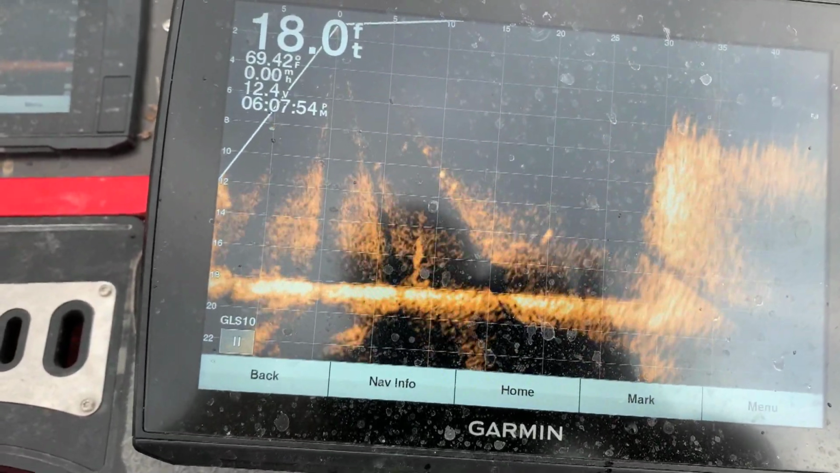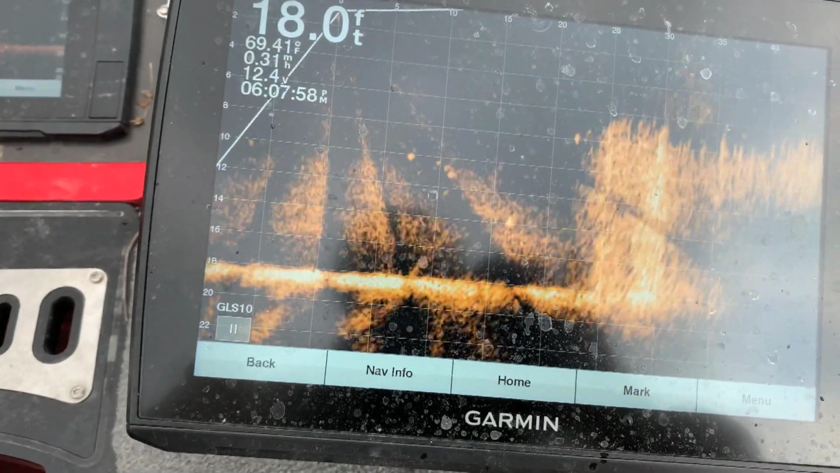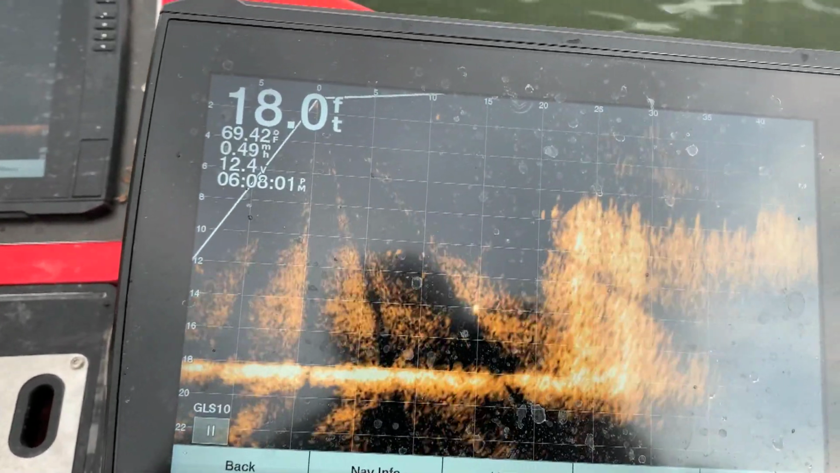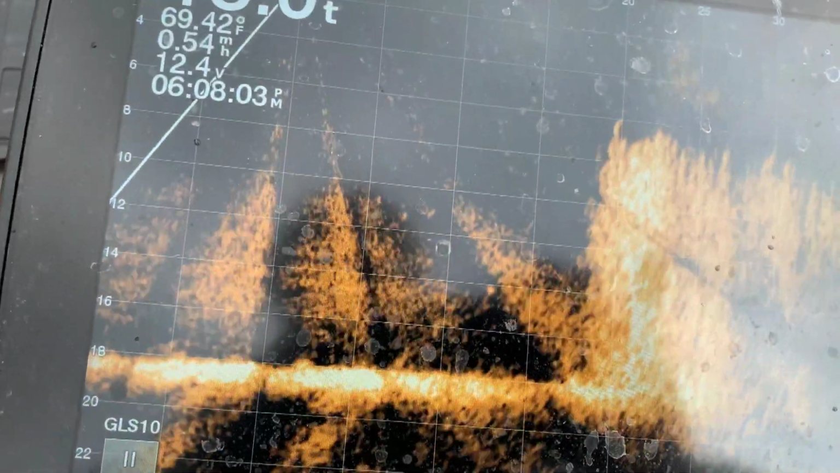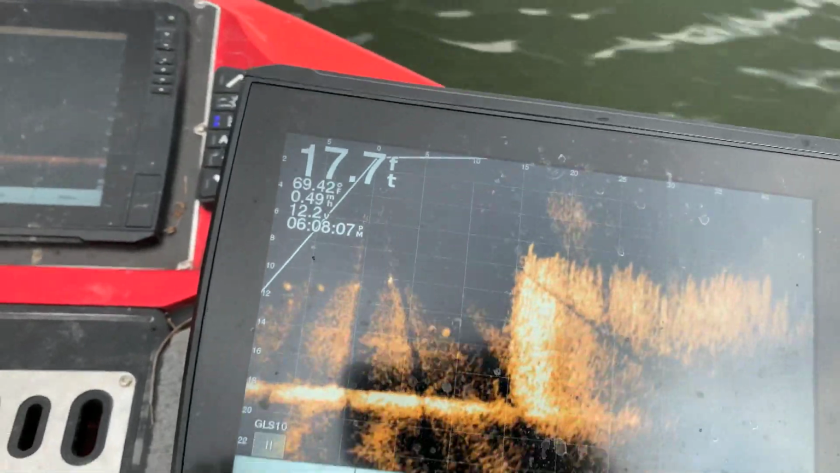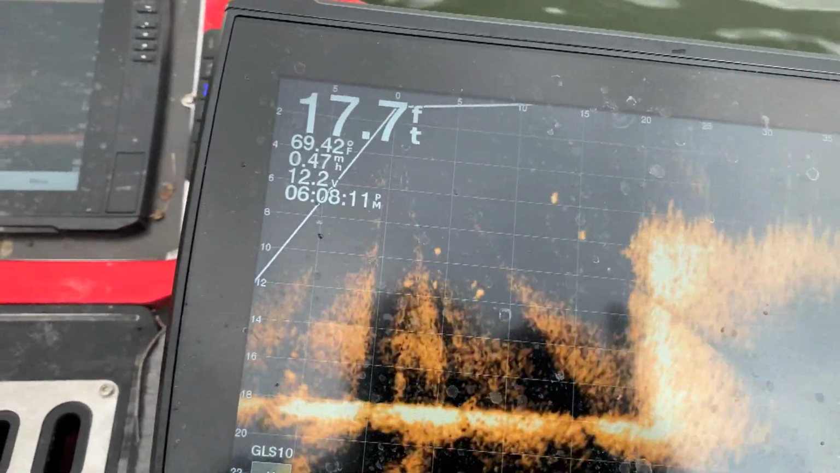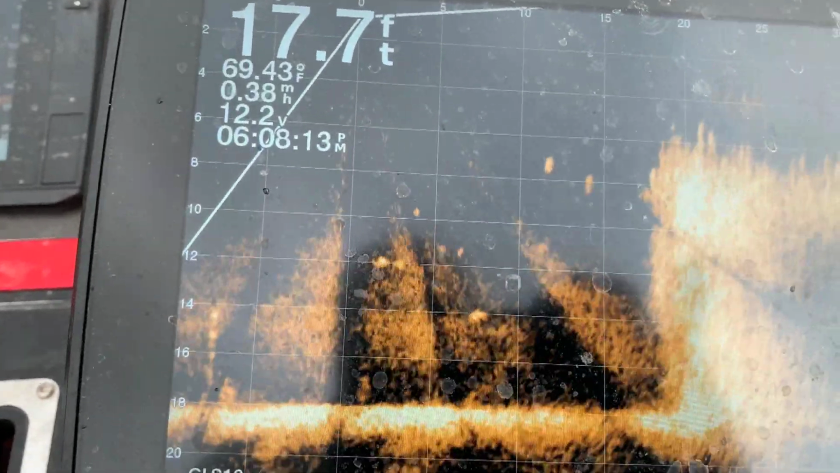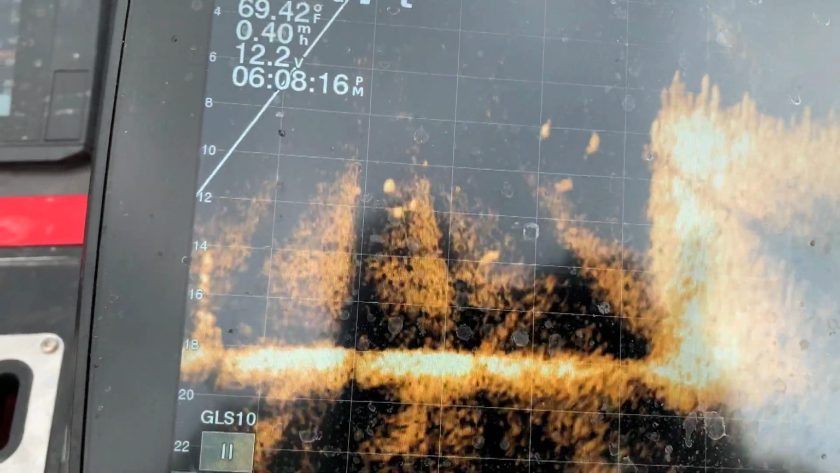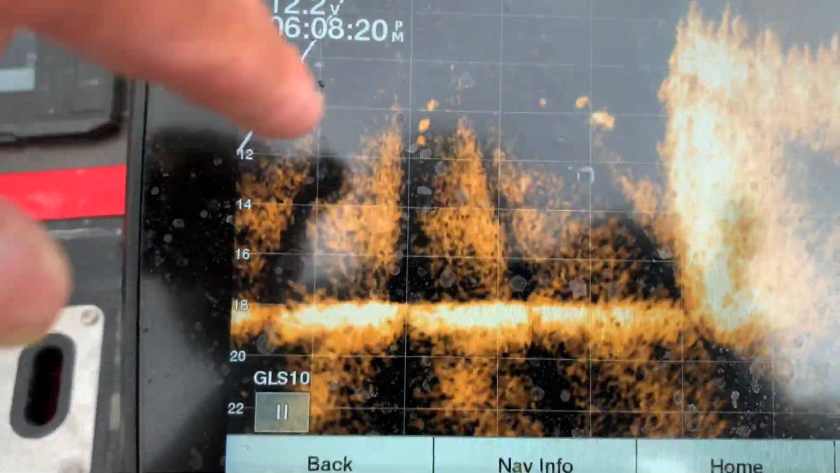Right on the edge of that grass, actually over pretty deep water. Quite a few fish there though. See all those fish around the edge of that? And you can see them go in and out of that grass. You see them come out of the grass and then they disappear. Exactly what happens. See all those crappie right there. All of those dots are moving around. These that are moving around, all of that is all crappie.